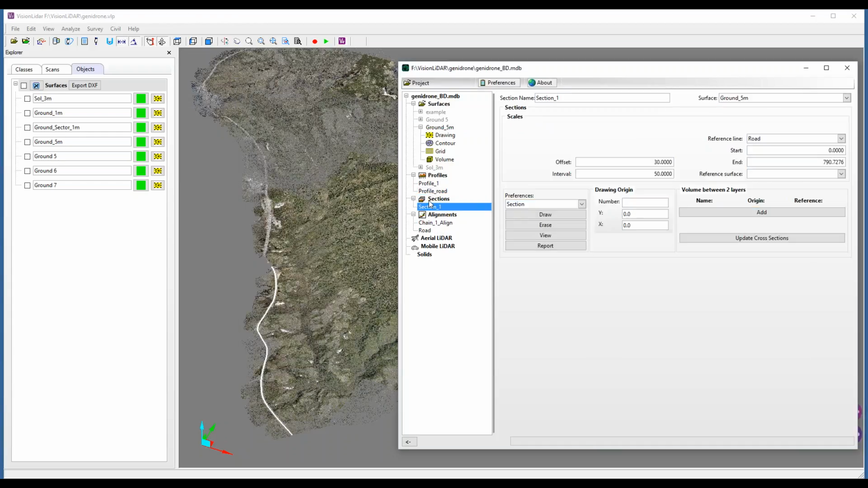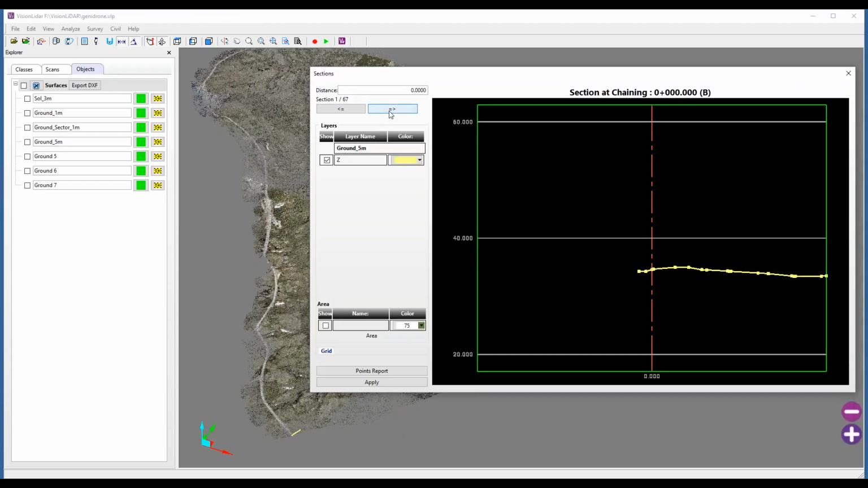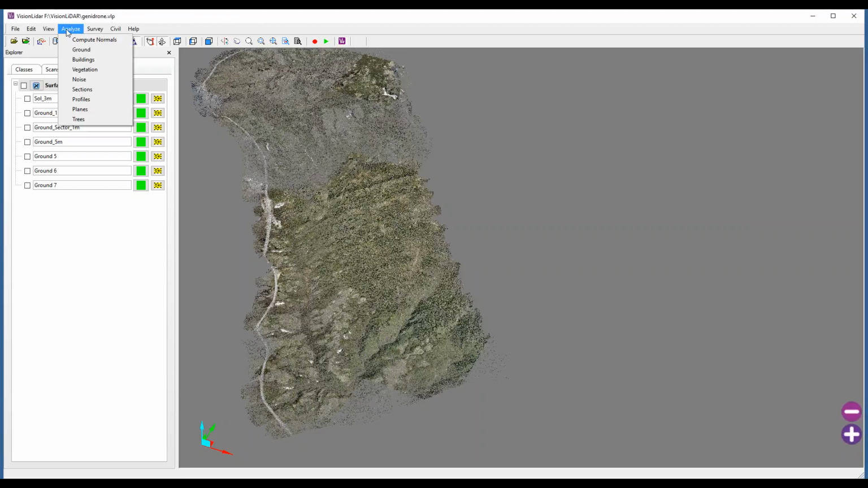Maybe looking a bit further, we can see here a section view as well, where, moving along my given alignment at different distances along my alignment, we can see the section view being updated as I move along my alignment. So you can see the section view at different chainages. So that's something else that can be useful.